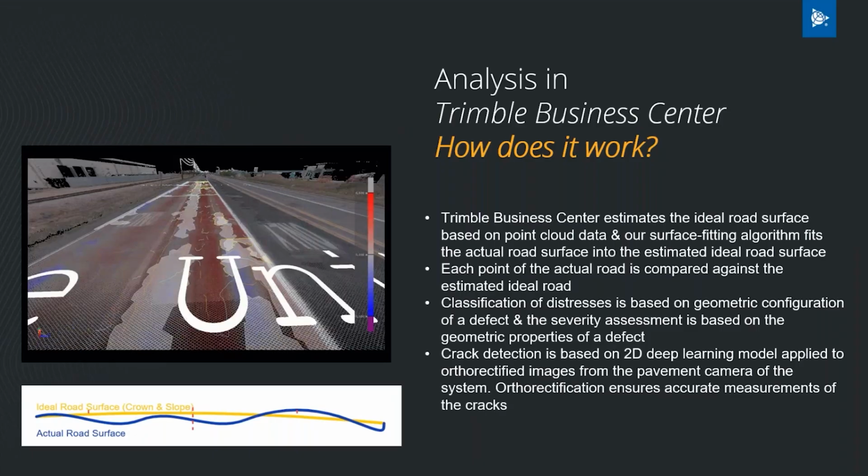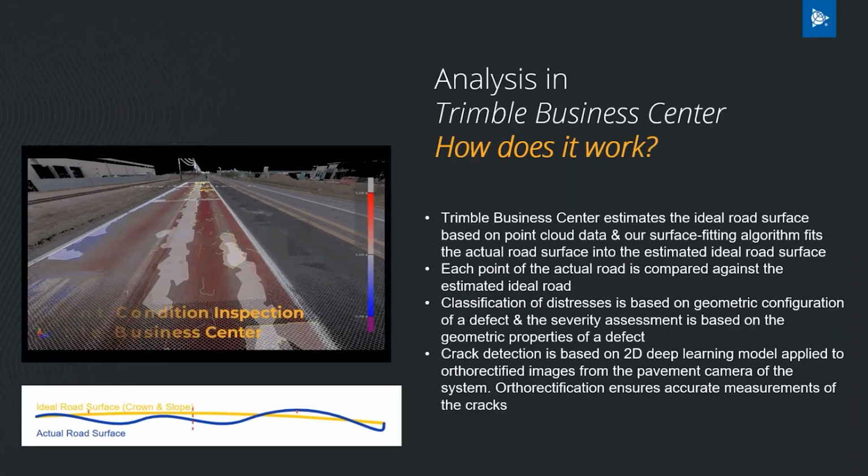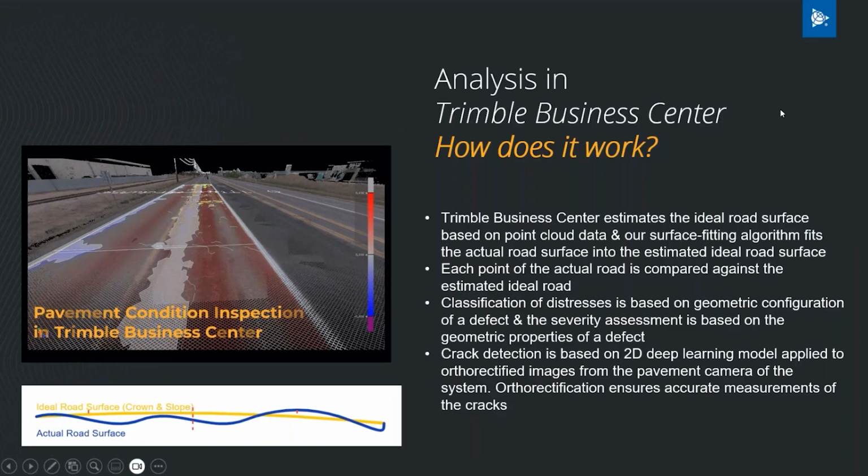Then we classify each distress. And classification of each distress is based on the geometric configuration of the distress that we found. So once we found a cluster of points that is below or above the ideal road surface, this cluster has a certain shape.